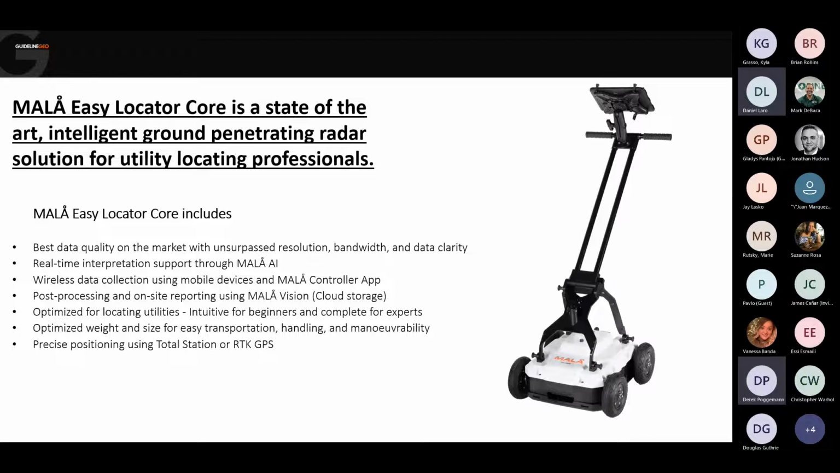The Easy Locator Core boasts some of the best quality data in the market. Having pushed beside many competitors, the Easy Locator quickly stands out from the rest. With interpretation support from MALÅ AI, which we will see later, and a powerful post-processing software called Malavision, Guideline Geo has developed a workflow that is quick and intuitive. It easily adds centimeter precision to underground targets with a total station or RTK GPS that seamlessly connects with the radar.